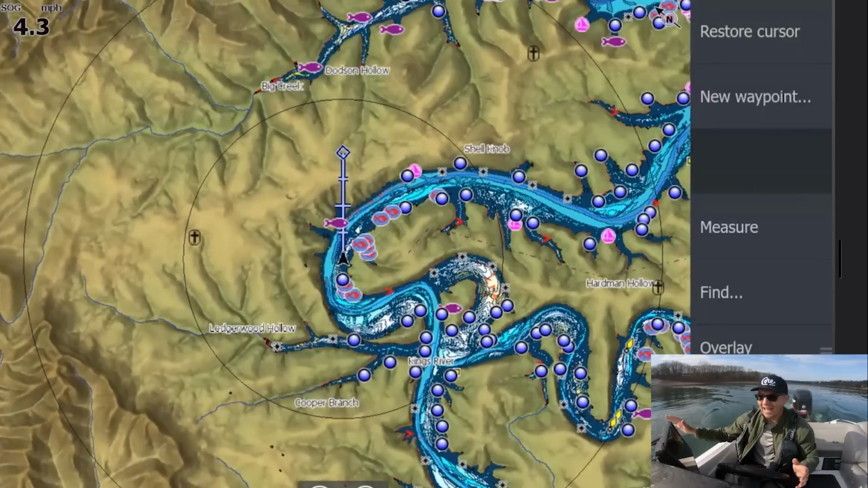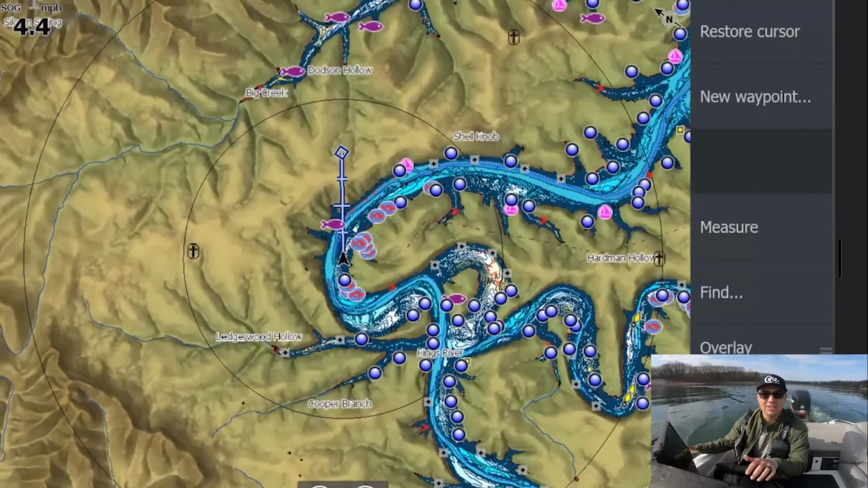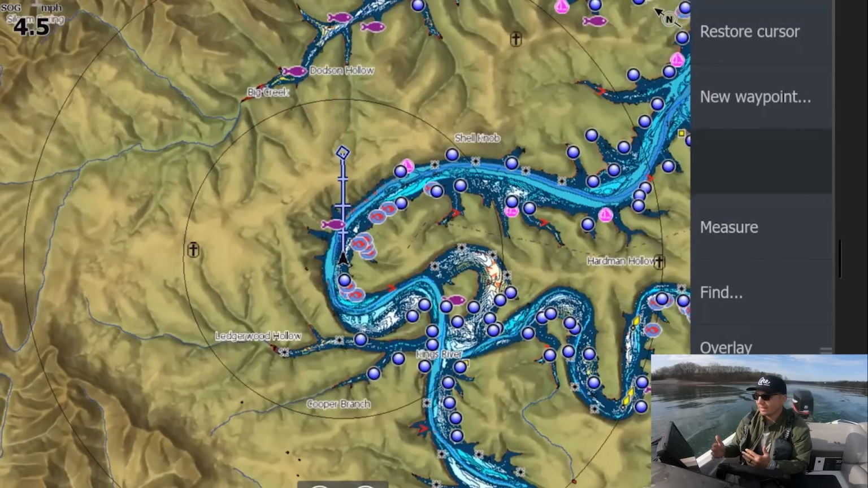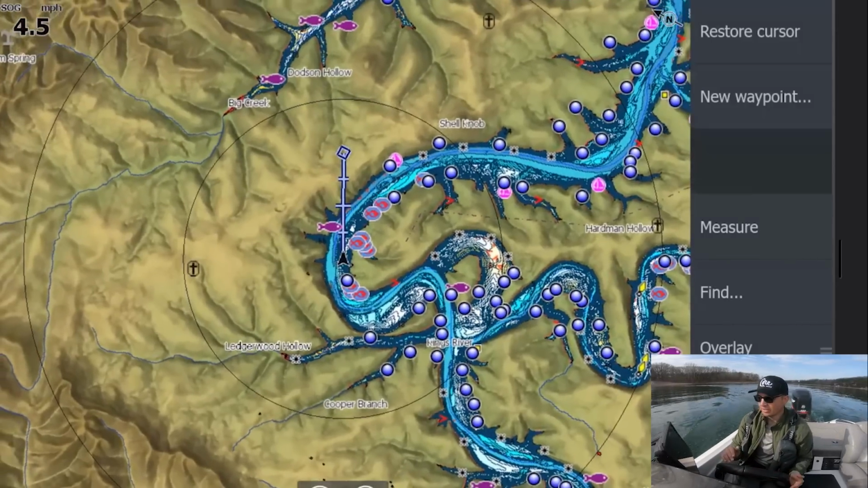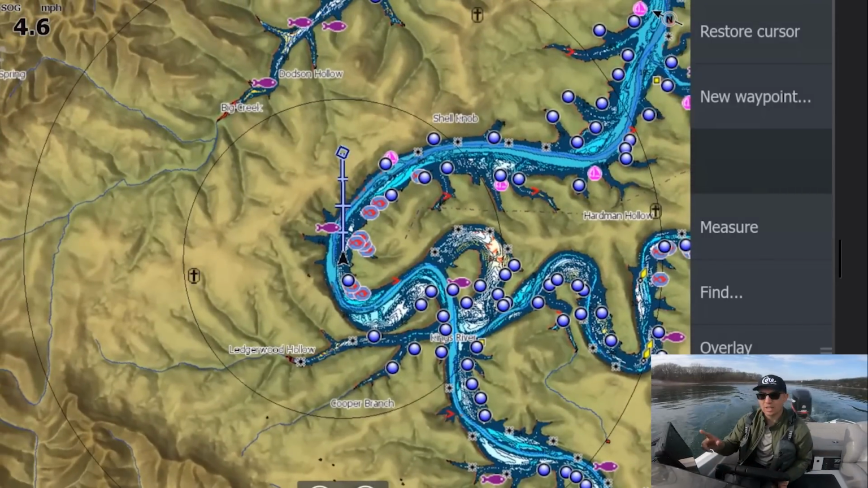I just launched the boat. I haven't been to this area in about 2 years. So I want to show you how I break down a section of the lake I haven't been to in a long time during this pre-spawn time of the year, and do kind of an uncut video to show you exactly what I'm looking for.